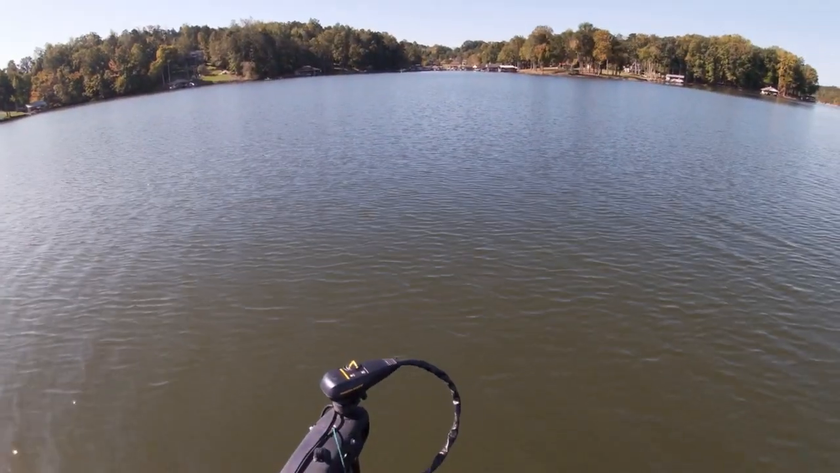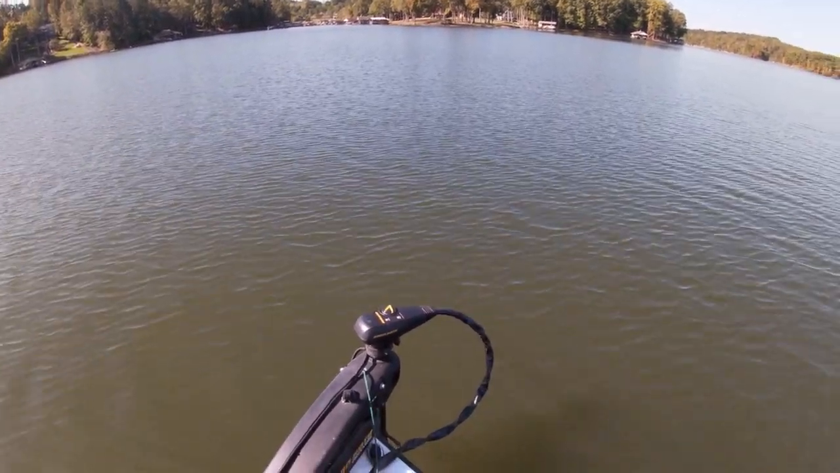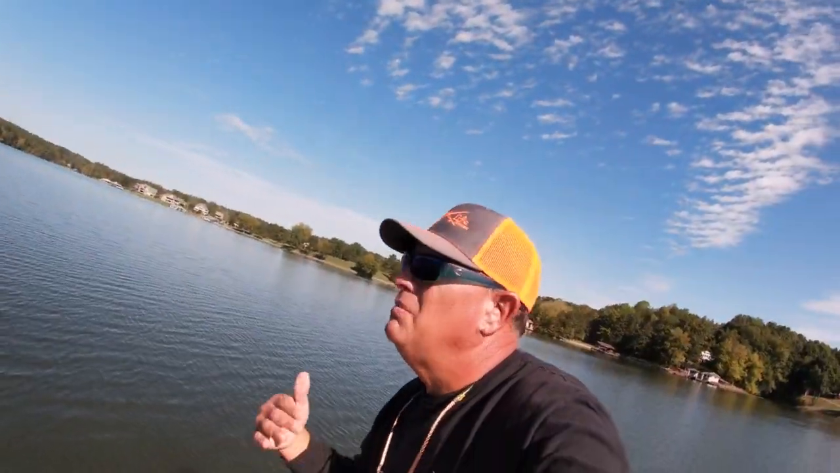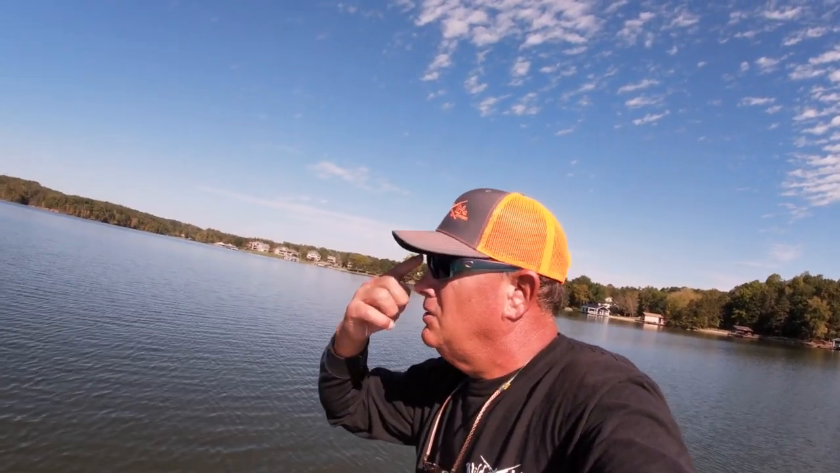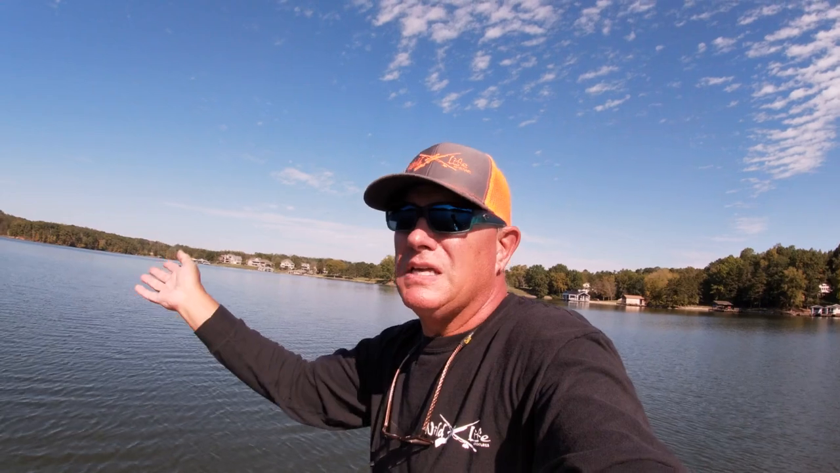Now if I don't see anything, I'm gonna continue on my track. And remember, as you're going along, I'm scanning out about 70 feet. So I can move up about 20 feet, scan. Move up 20 feet, scan. And you'll be surprised what you'll start to see on the bottom.